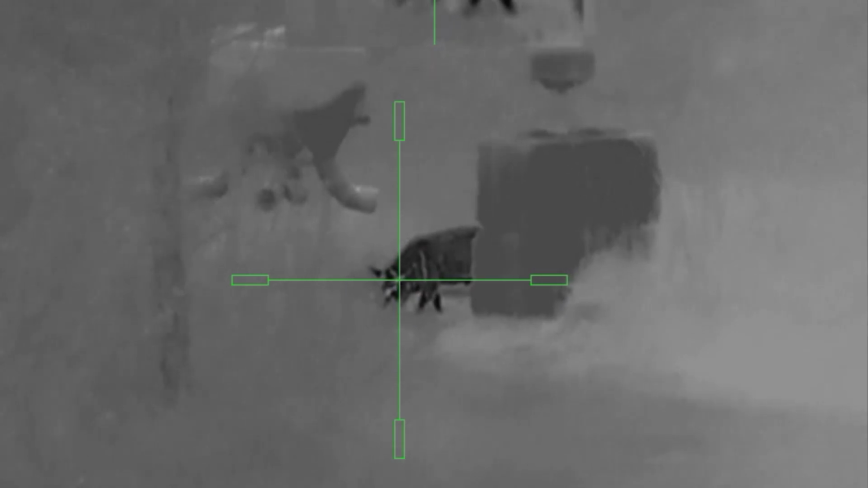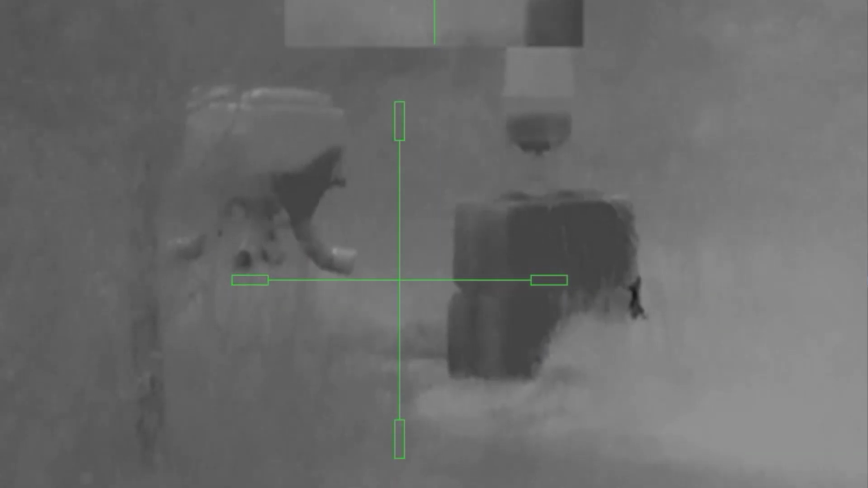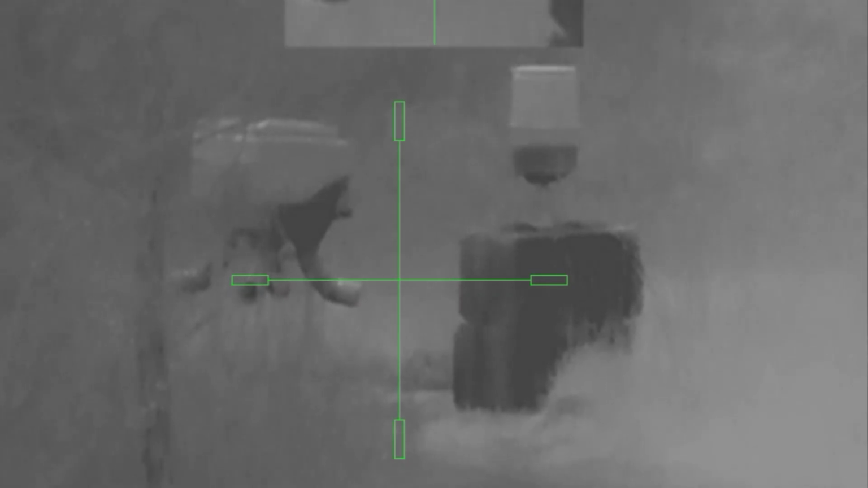Number 4, battery life. Oh man, the battery life on this thing, up to 15 hours. If you had an extra battery, you could get more out of it.